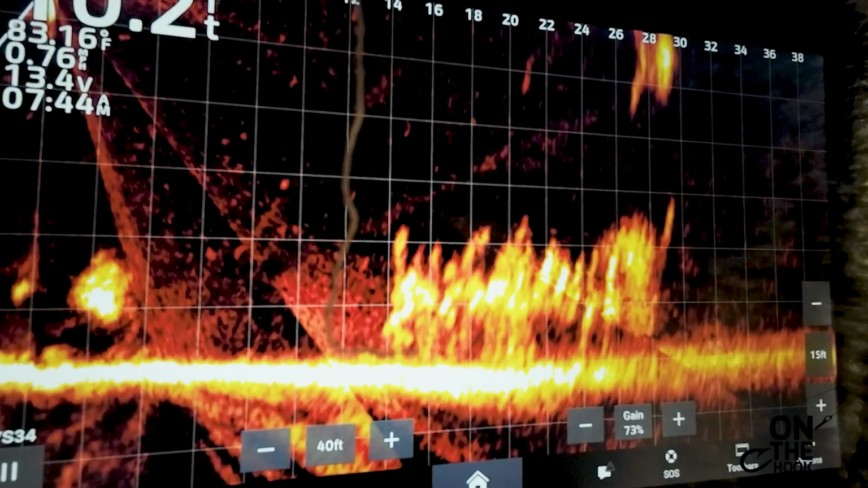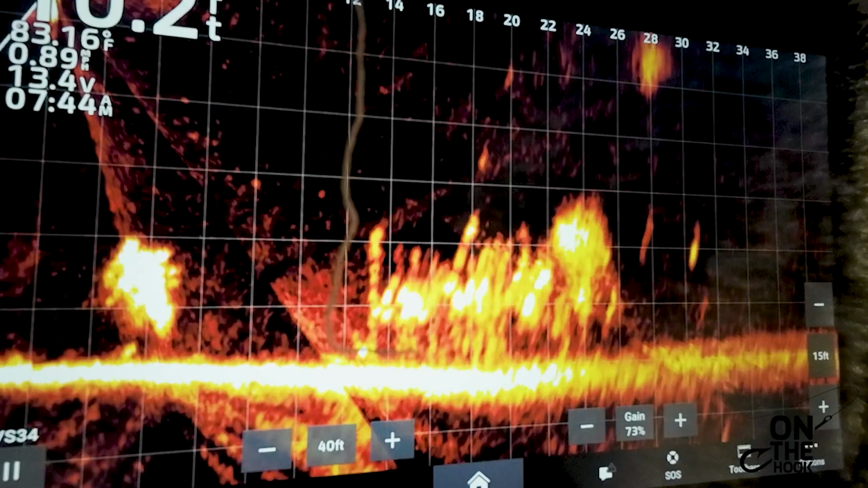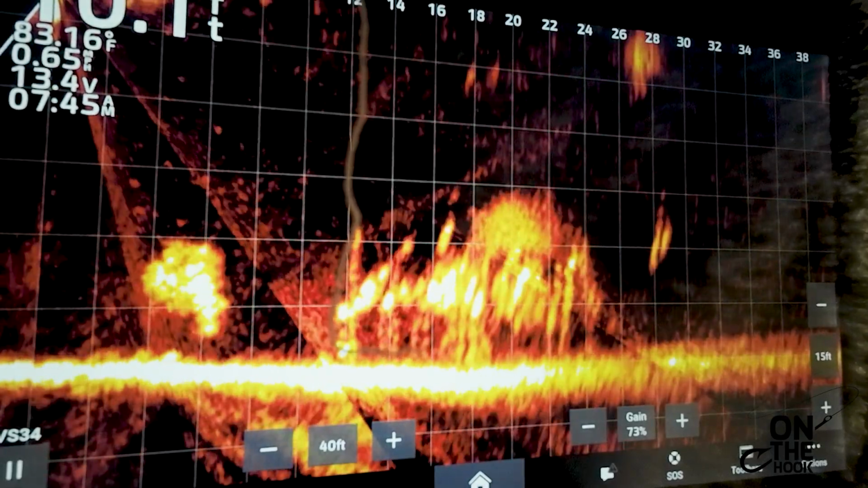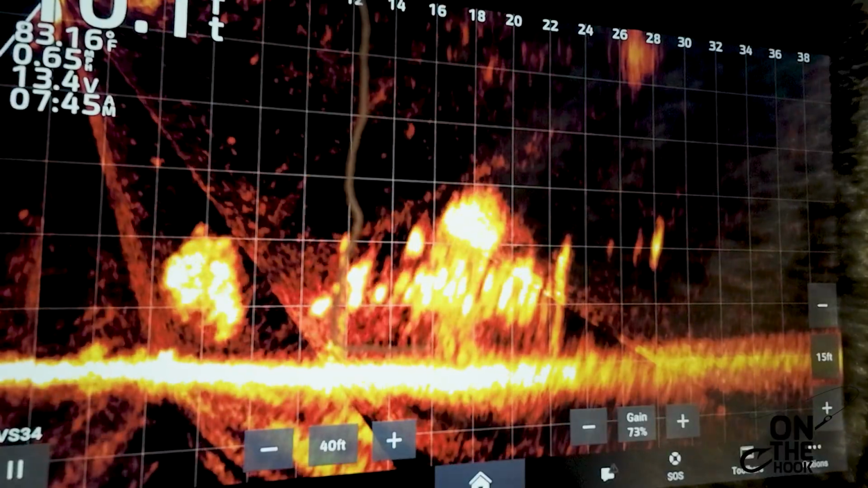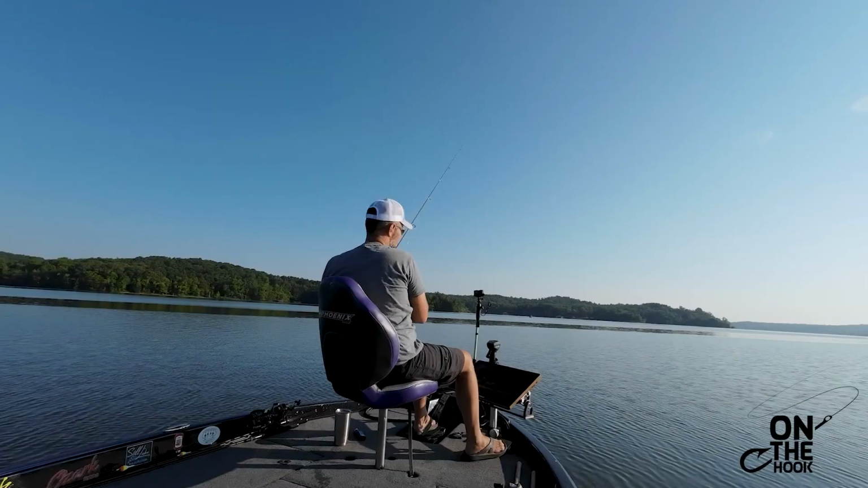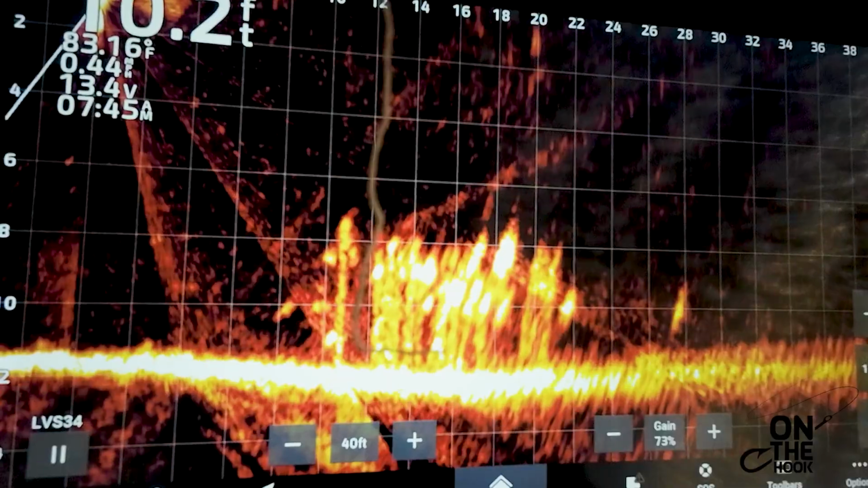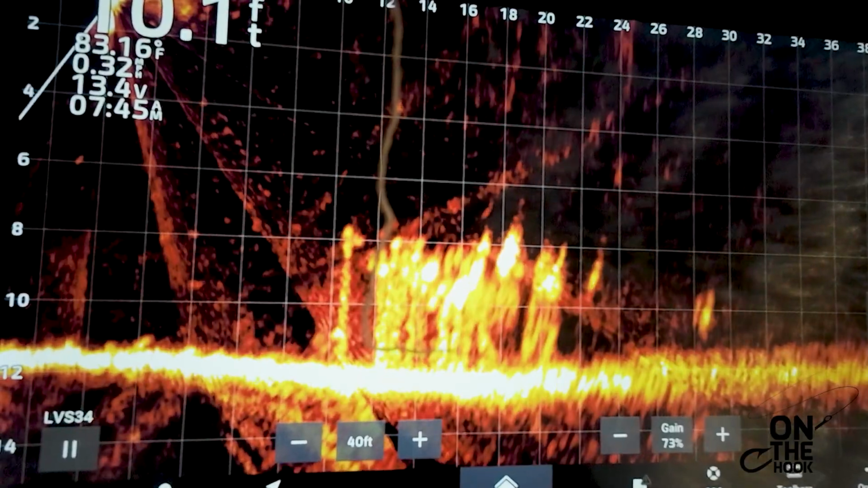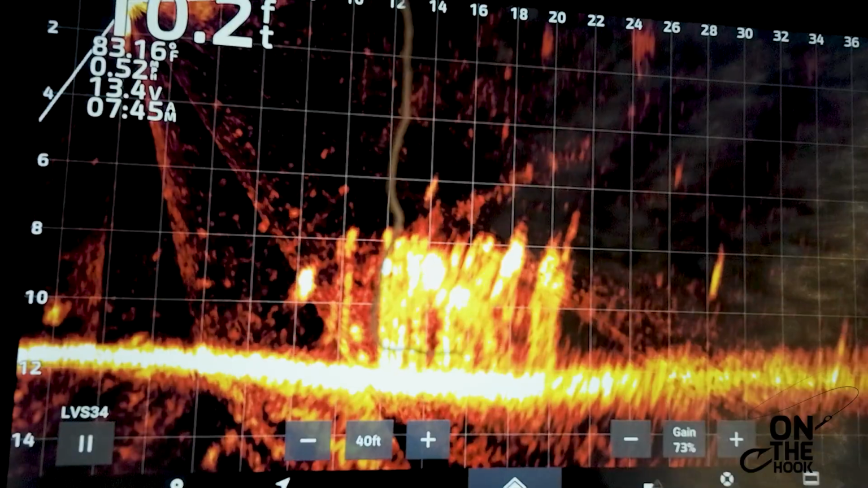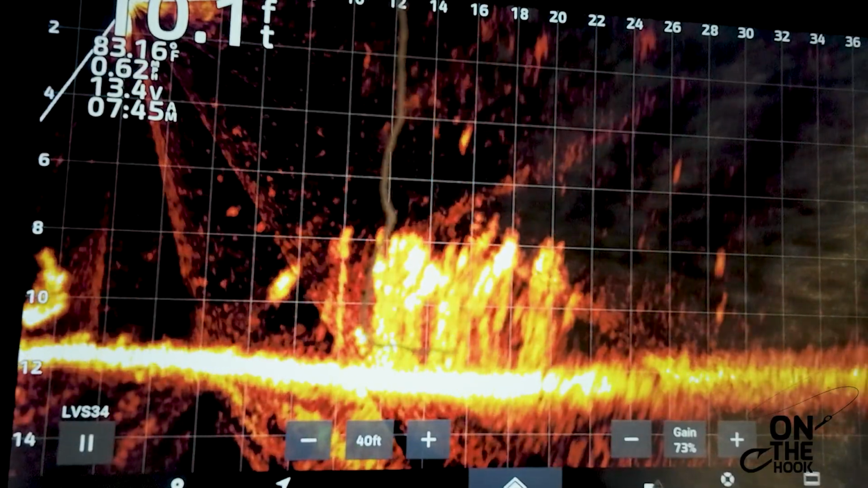I honestly didn't realize that stake bed was that big. It's way over here to the left of me too. Got some bait fish at the backside. I ain't got a clue where my jig's at, so I actually got up way too high. Oh, I just got hit by something. I think it was a smaller fish. Oh, there's a big one. Big one right on top of 20 foot. About gotta be 2, I would think. I hope not. Give me a 3-pounder out of Kentucky Lake. I ain't never caught no 3s out of Kentucky yet.